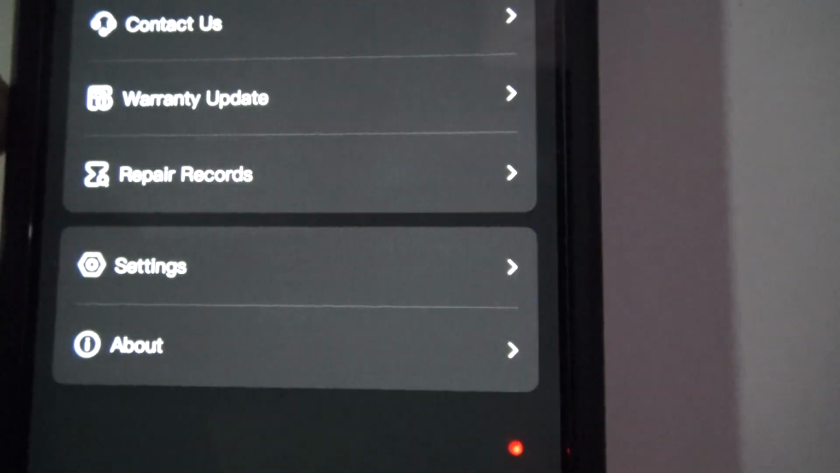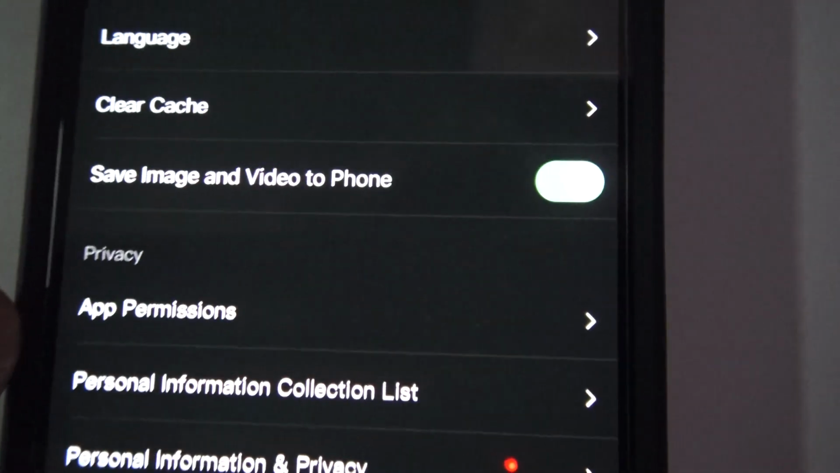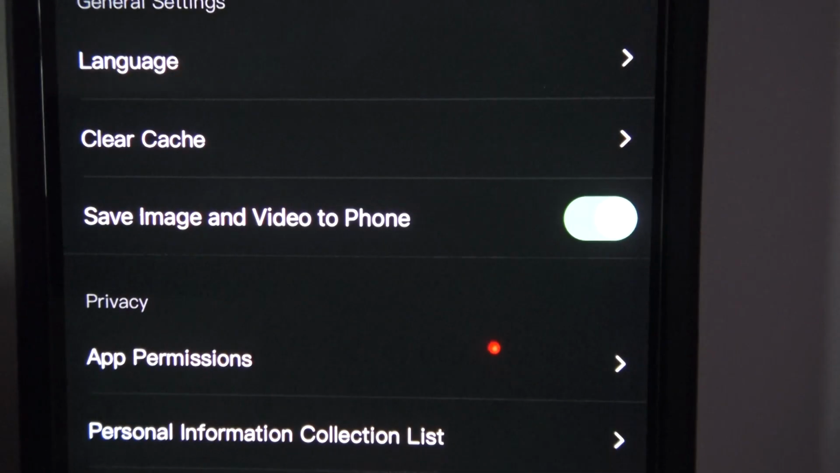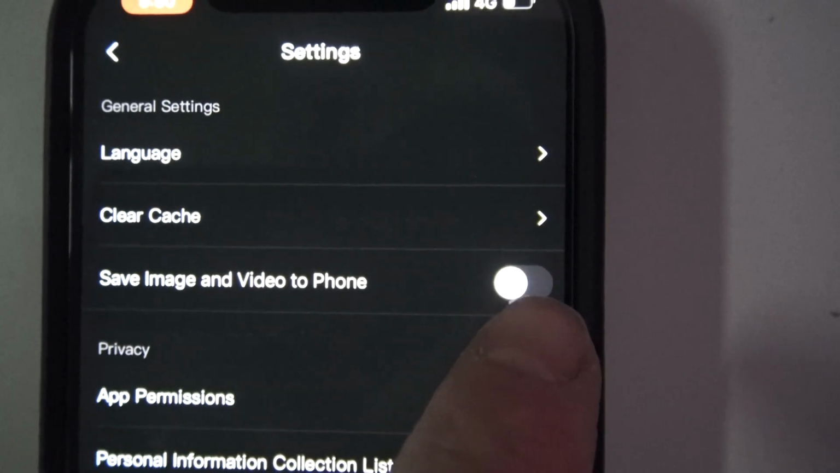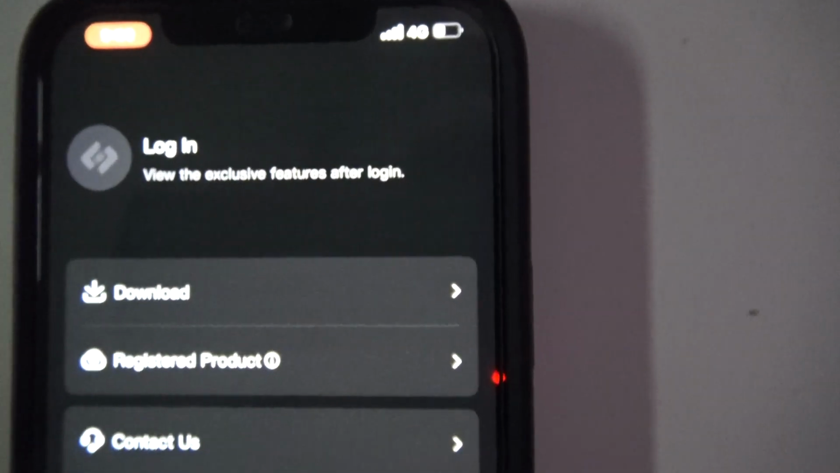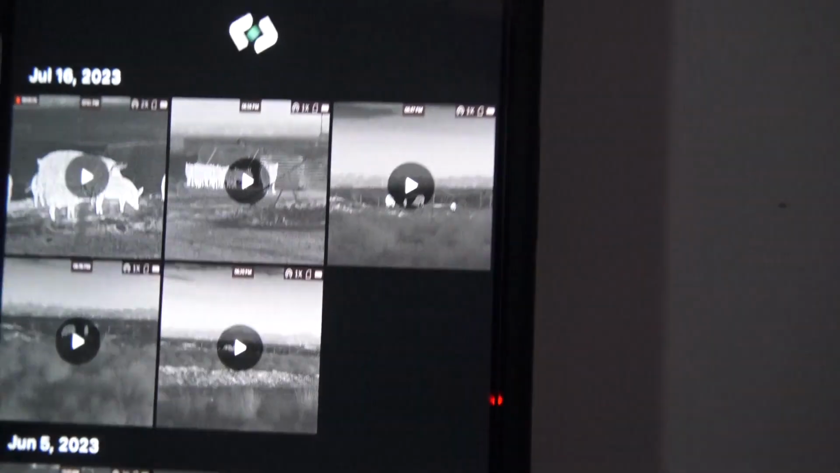Now if this isn't showing for you, what you need to do is come down to the bottom here and click on me, and then once you're in me, you want to go to settings, and in here there is a setting called save image and video to phone. Okay, so this will be the same on tablet. Now if this is turned on, you can turn it off and on. If that's turned on, it'll actually allow you to see the videos from your device in the album.